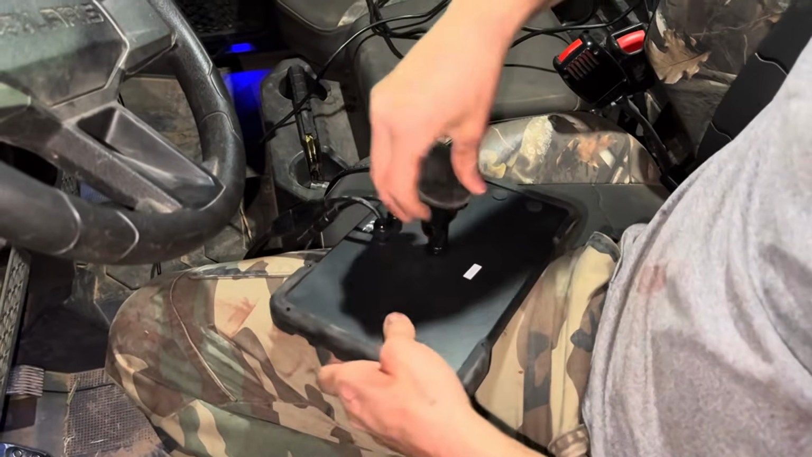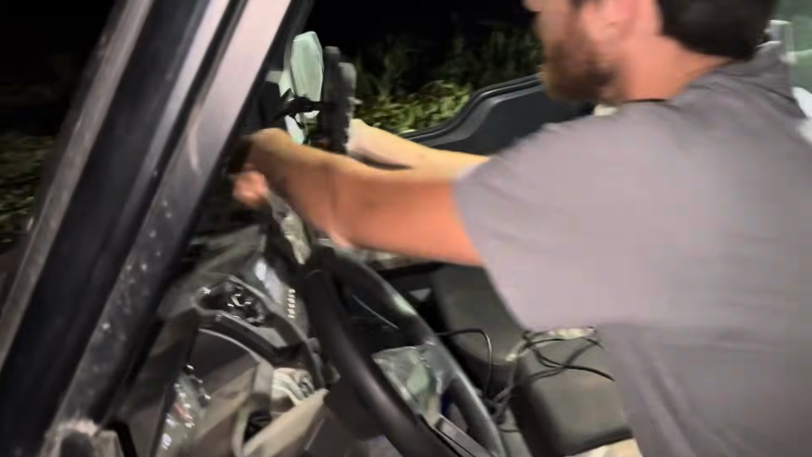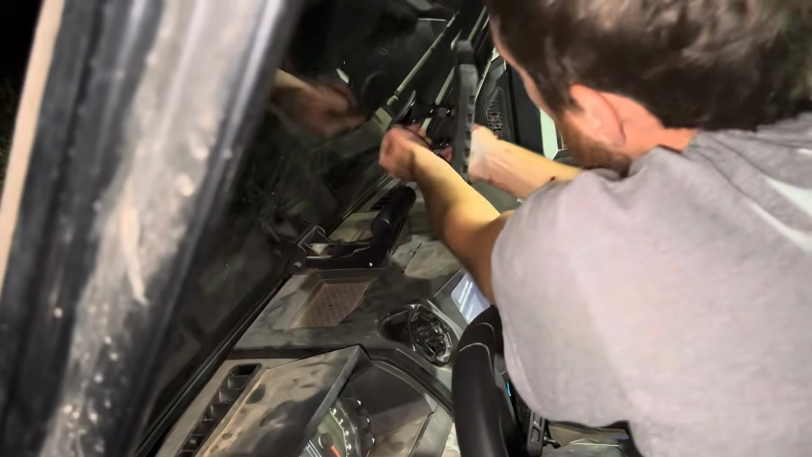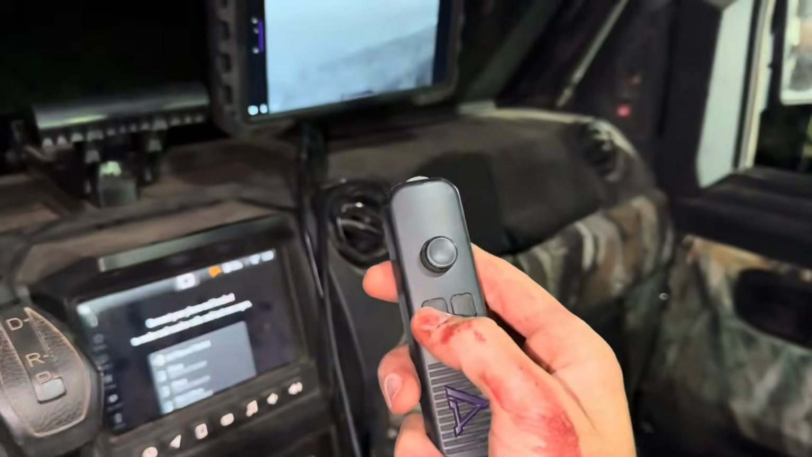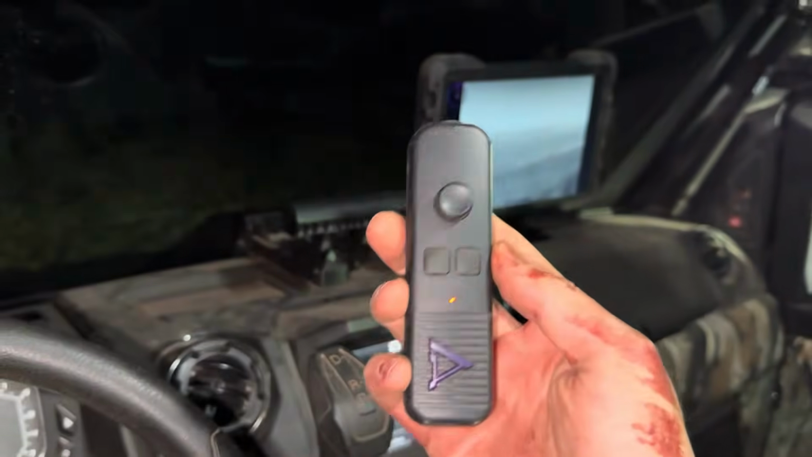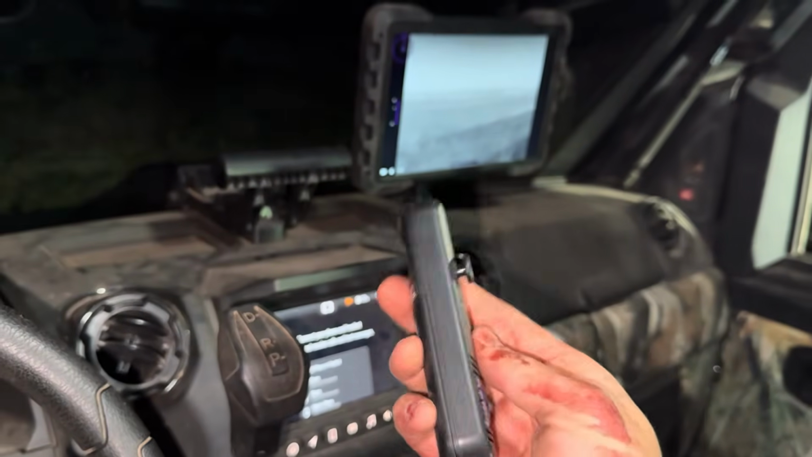and it's fully adjustable, so you can kind of change the angle or the position on it. And then a little suction cup and a lever, so you push it on, you push it good, then latch it down, and then here you've got your thermal. Here's the remote. You've got your home button, which makes it go back to home. Actually, it was turned off. You have to press one button to turn the remote on, and then it'll go.